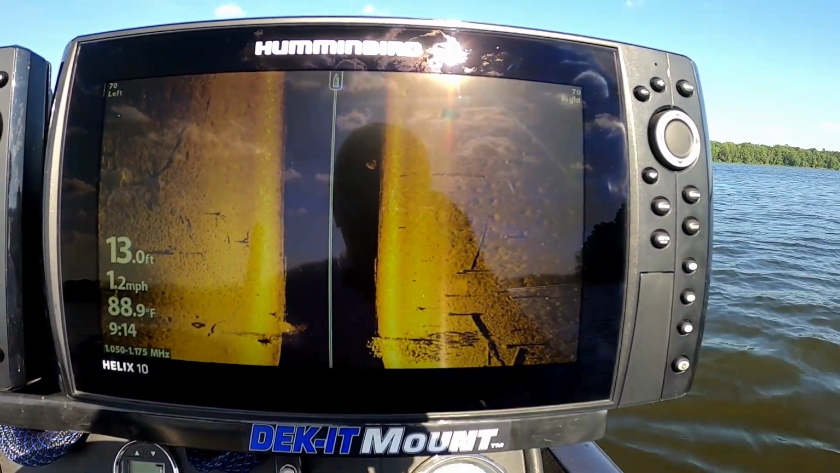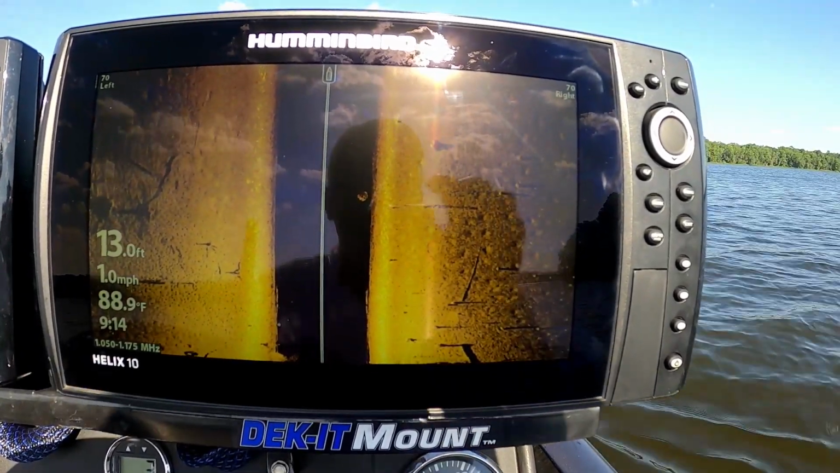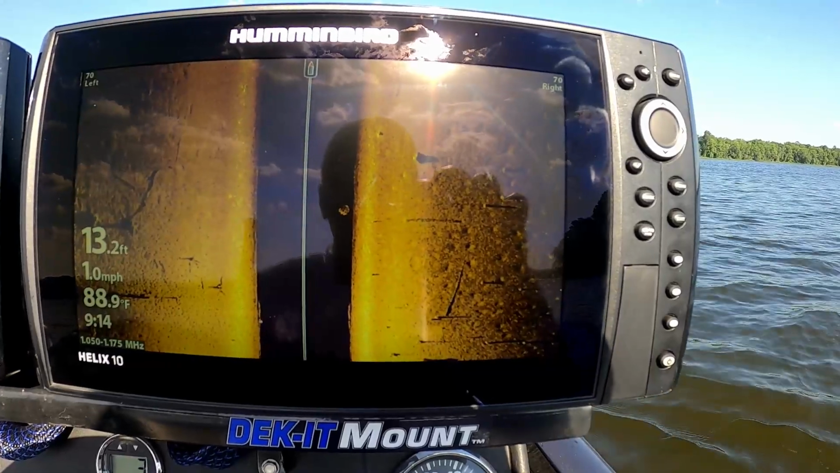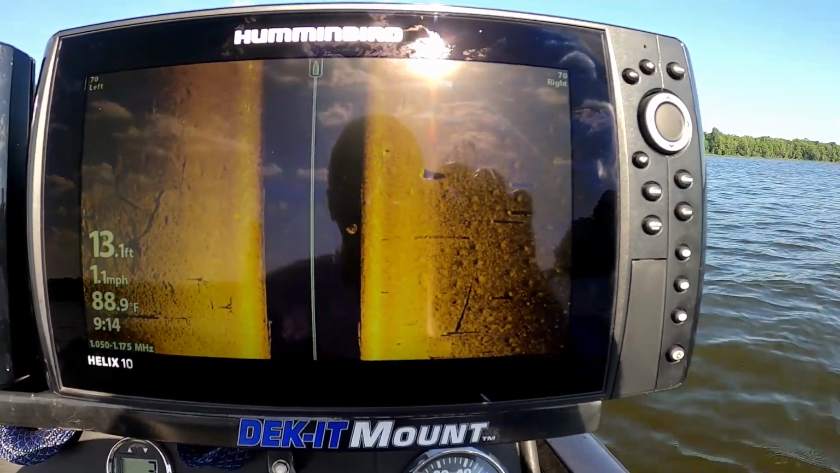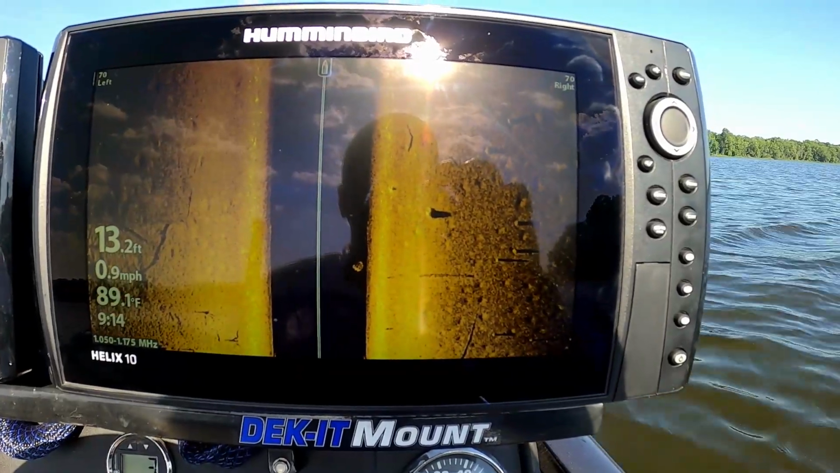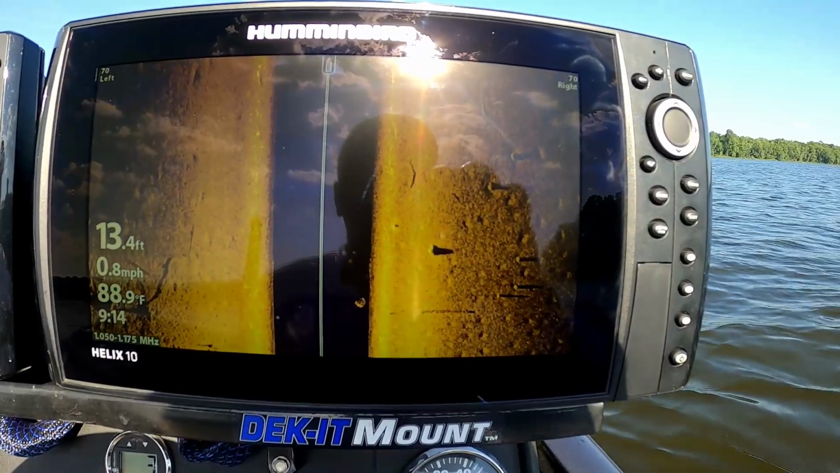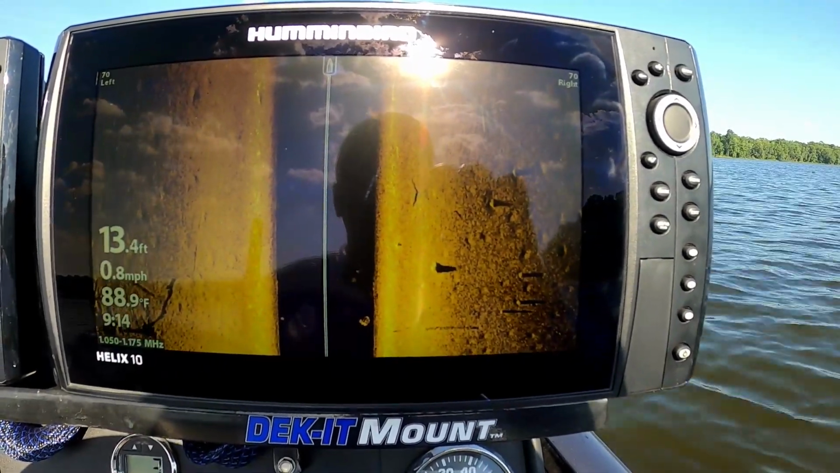So I adjusted the angle on my transducer a little bit to see if it's more straight in front of me when I'm casting, see if I can get my jig in it better. So let's turn around and get on that school and see if we can catch a couple of them, see if I can see my bait any better. And I'm kind of out of the wind a little bit, so we'll see if it's any better.